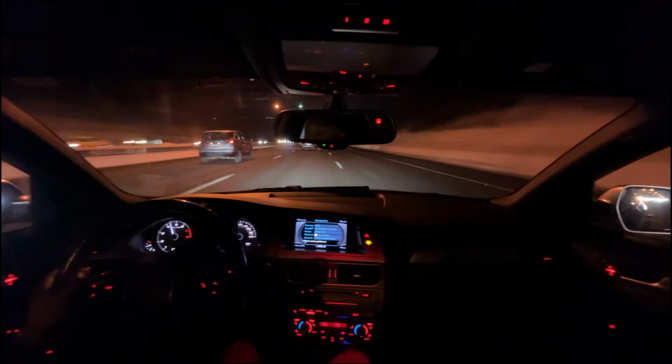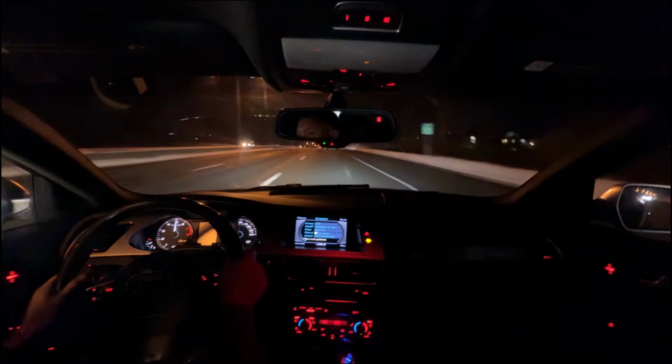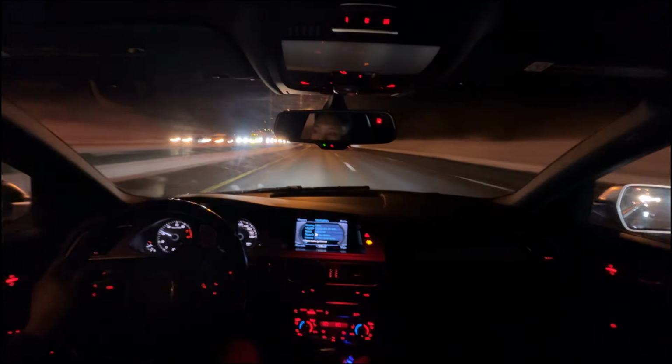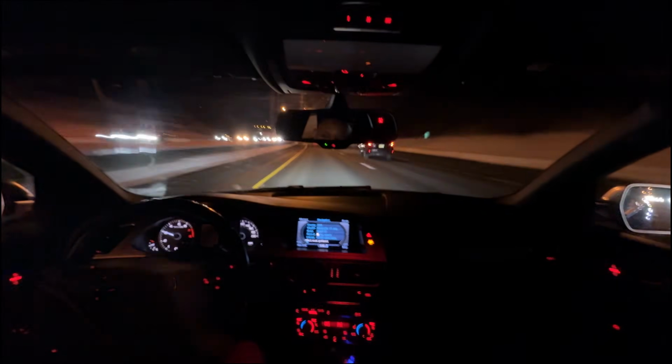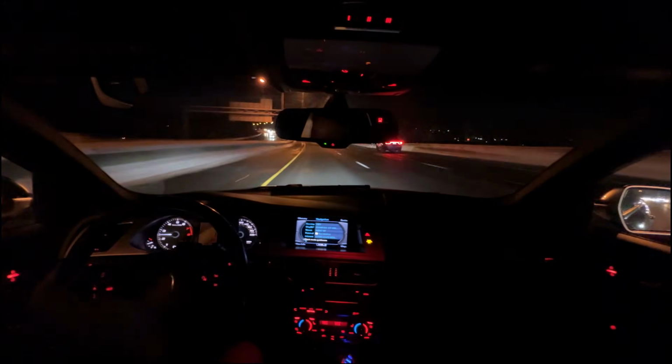Pop right there, you guys. I don't think the camera can pick up on the little pops that the car throws out.